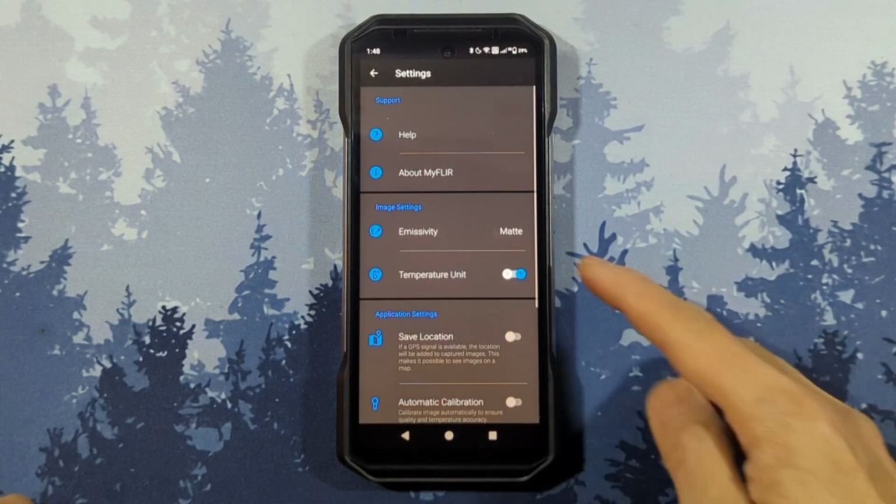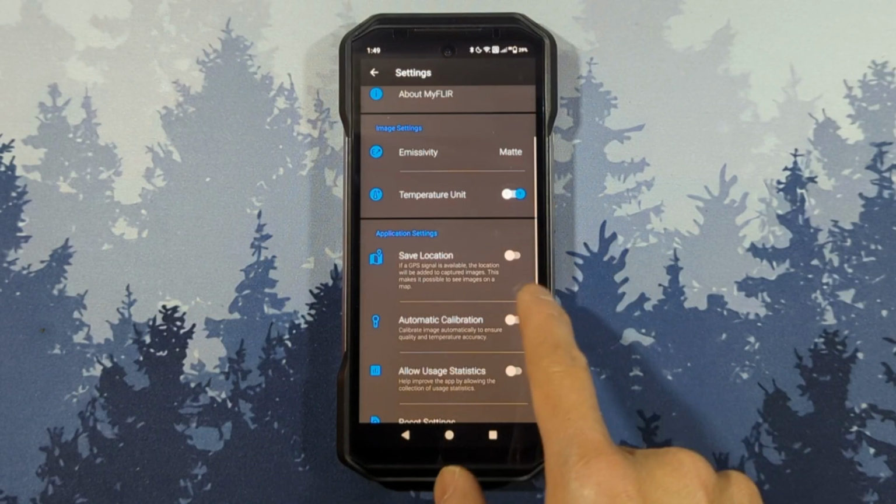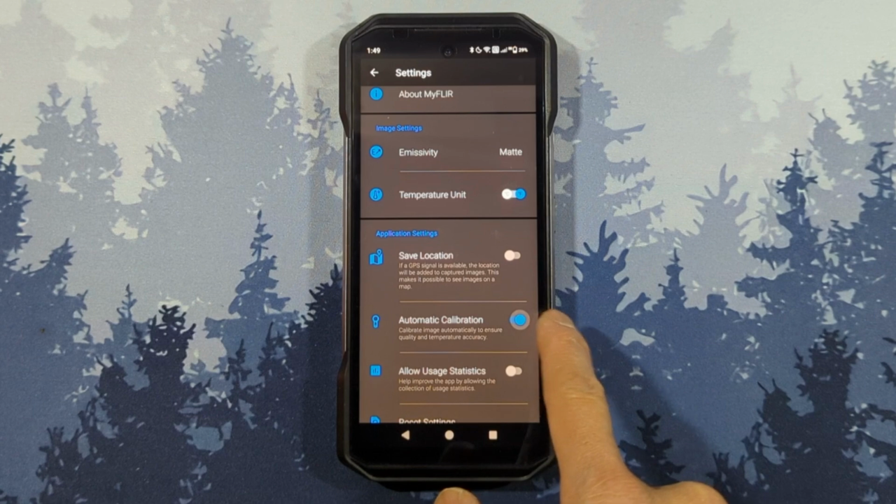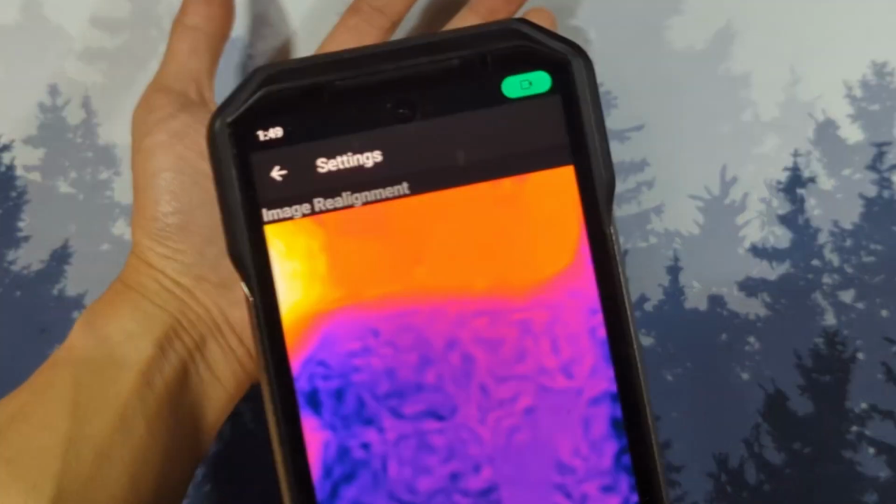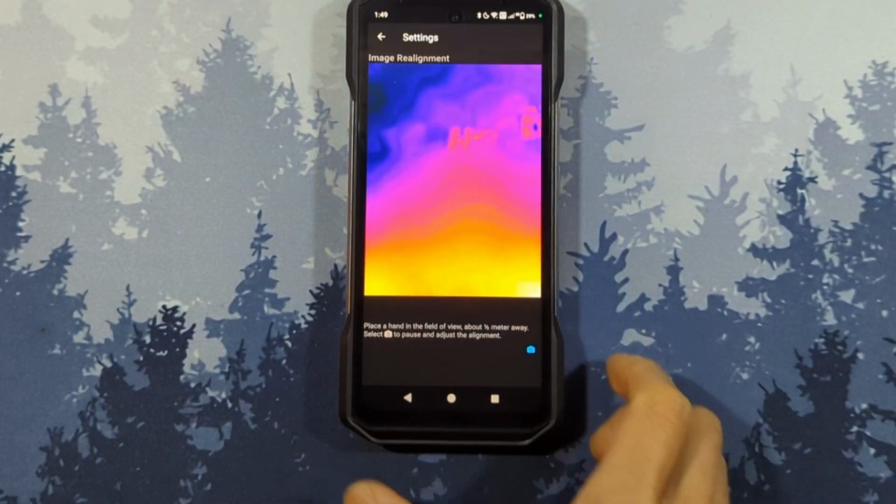On the settings page, the first setting you can change is the emissivity, and it explains that this is a setting for the type of material you will be measuring, and that matte surfaces are the most accurate while glossy surfaces will not work well, but you have the option to choose it. Then you have your temperature units, the save location for your images and videos, your automatic calibration toggle, an option to send usage statistics, a settings reset, and an alignment tool. Because it uses two cameras, sometimes the image overlay might not match the thermal image, so you can use this tool to help align it.